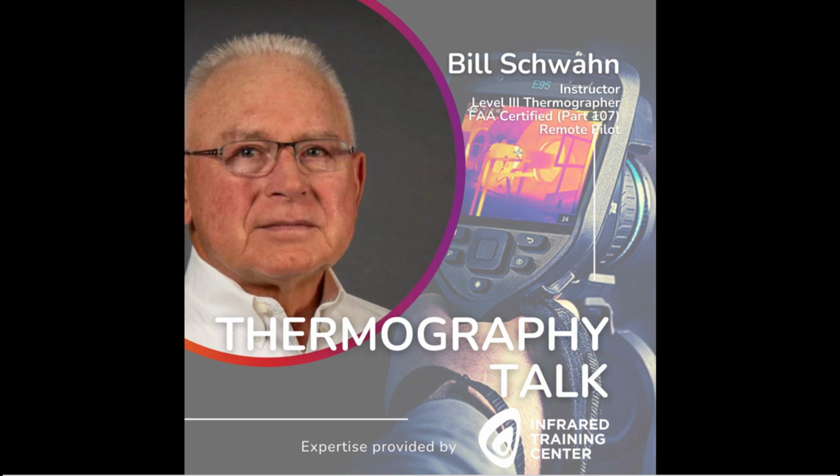The rectangles in this image show areas of insulation defects. It's interesting to point out that the studs are also visible. This is only possible with a sufficient delta T, or difference in temperature, between the indoor temperatures and the exterior temperatures. This image of a roof identifies insulation defects in the oval and moisture intrusion under the shingles in the valley at the rectangle.